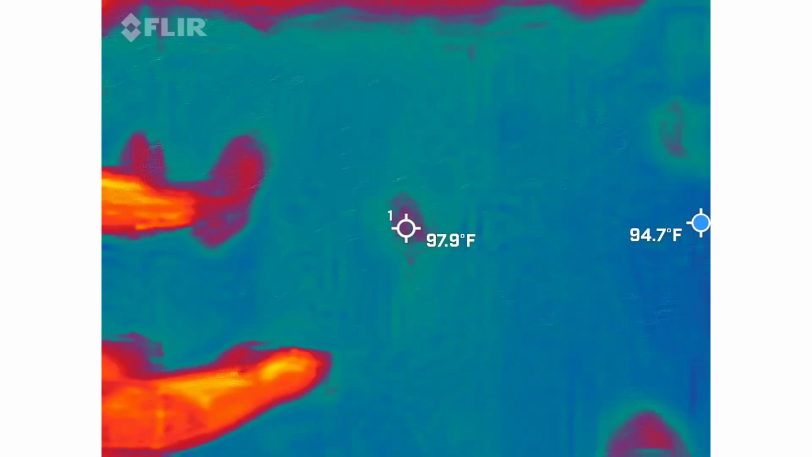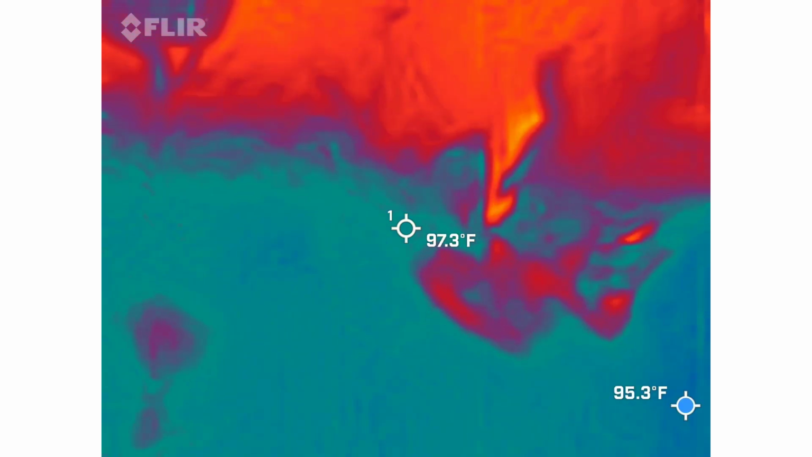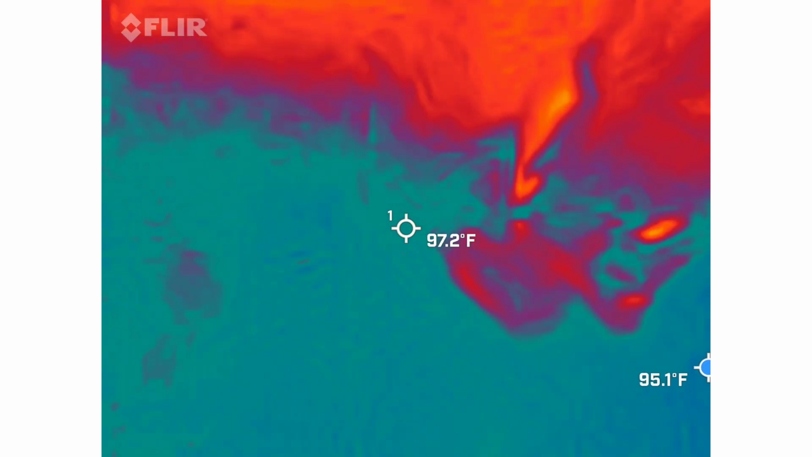I'll see if we're going to — shall I turn it off until we stop at the location and then I take pictures? Not necessarily. Again, everything gets fresh batteries every single day.